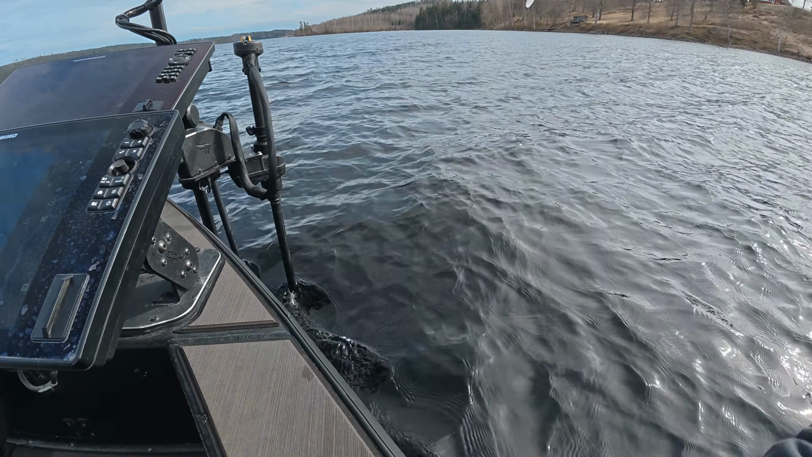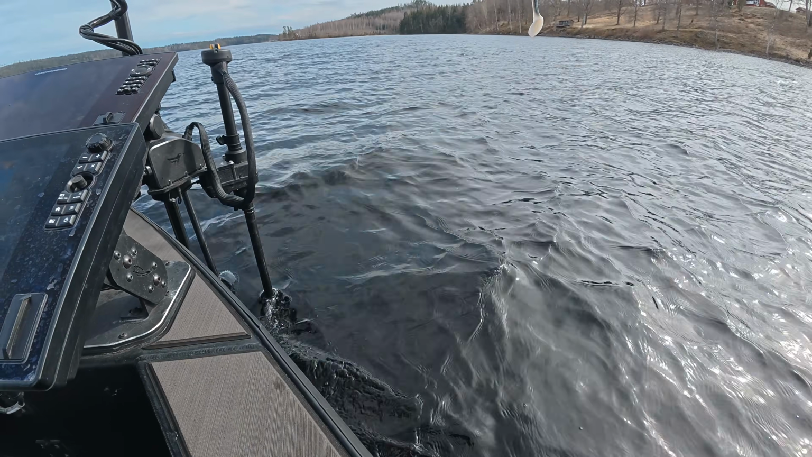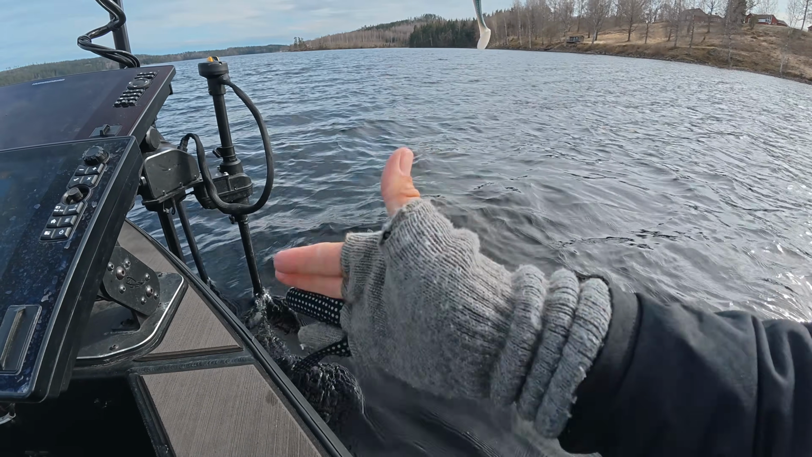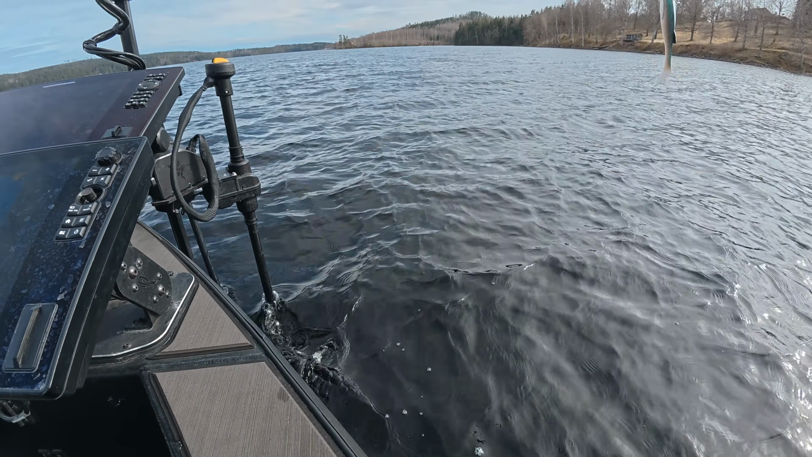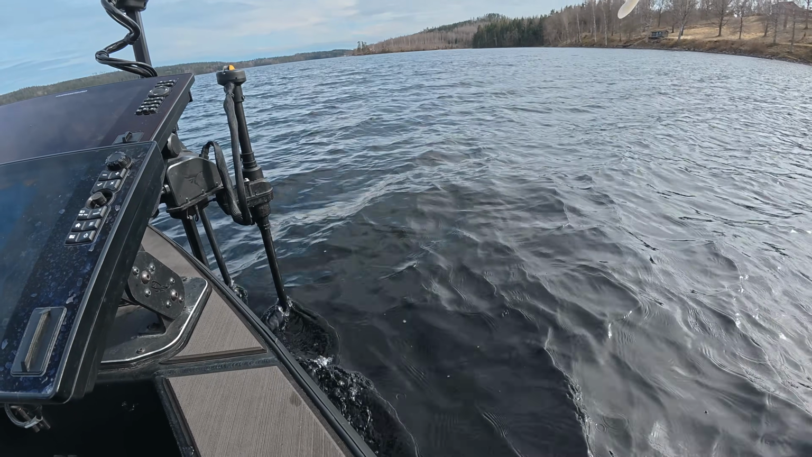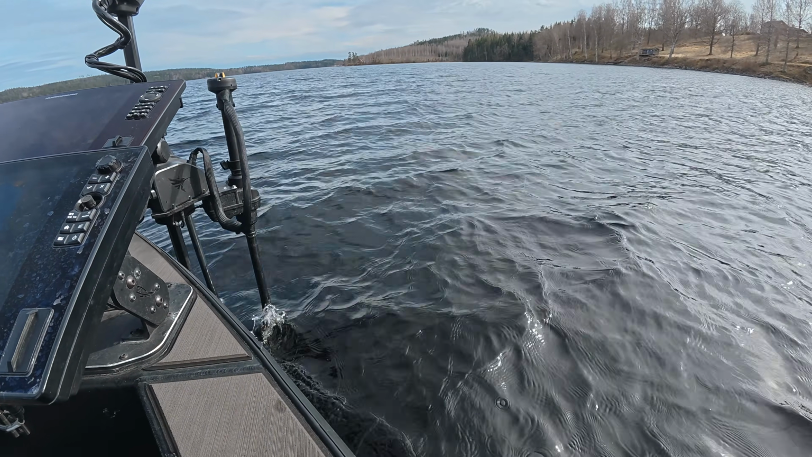So if the boat is drifting or spot locking, then the target lock assists you in keeping the transducer aimed at the fish. If the fish starts swimming, obviously it doesn't really work well, but it helps a lot when the boat is still drifting and repositioning, so yeah, makes your life a lot easier.